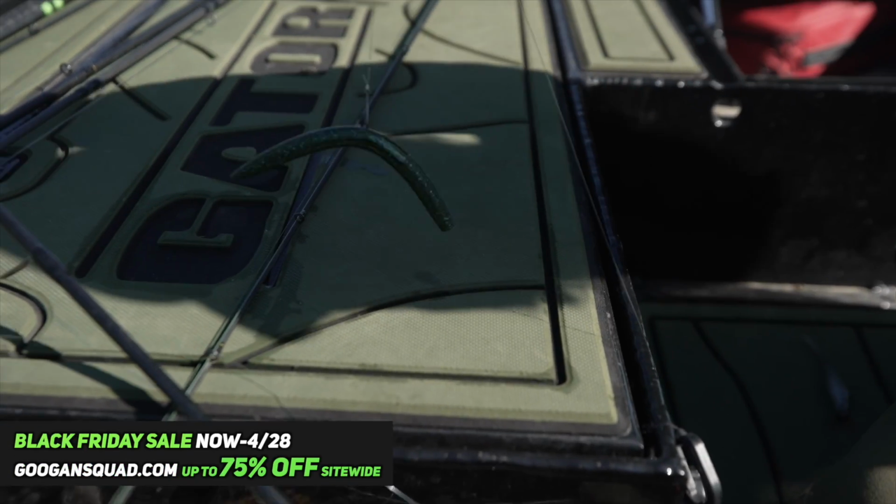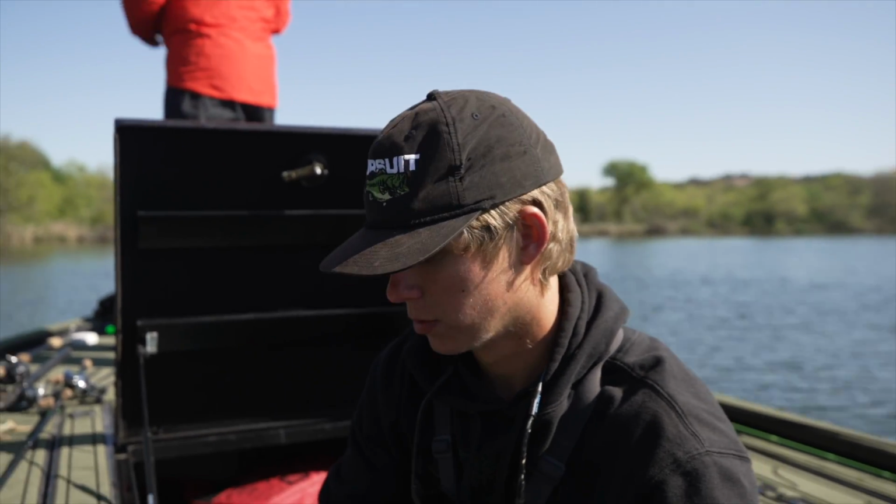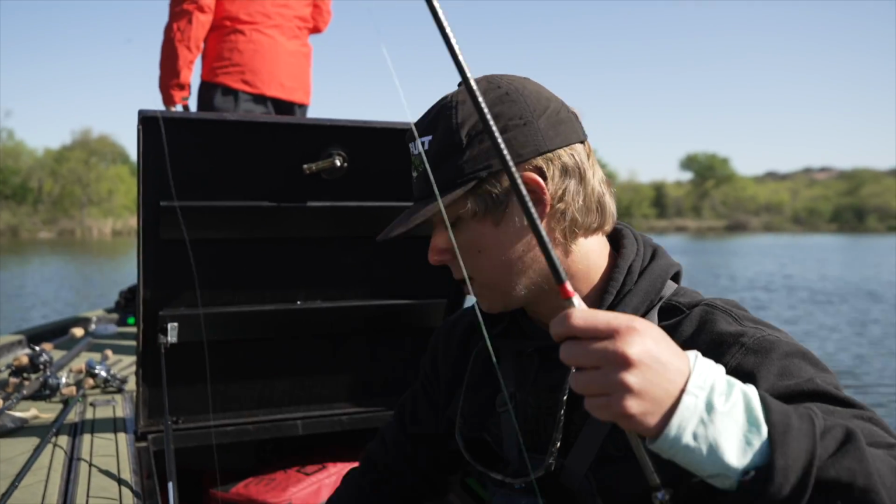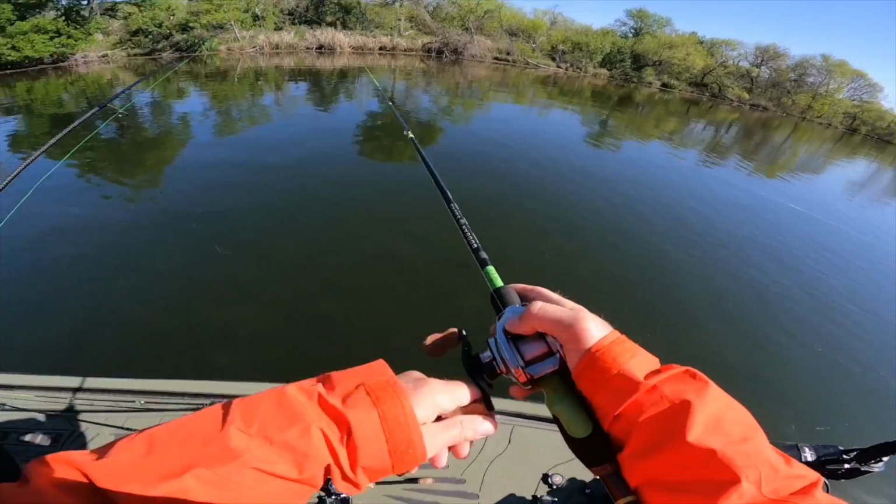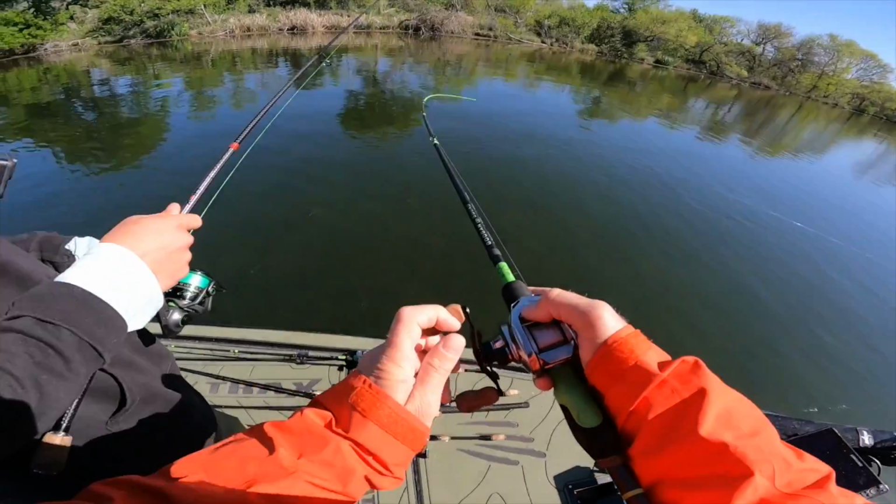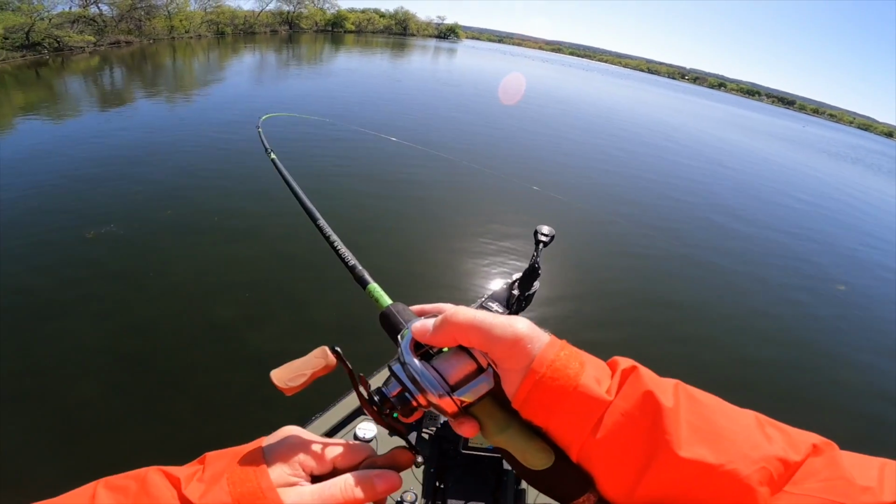One of the best no-scope rigs this time of year. Just a little log. You just throw it out there, work it real slow, especially on a cold morning like today. And you just watch your line, watch for a tick. There's one. Oh, tiny one out there. Come back and eat it. Yep. Nice. He came back and ate it, boys. Came back and ate it. First fish of the day.